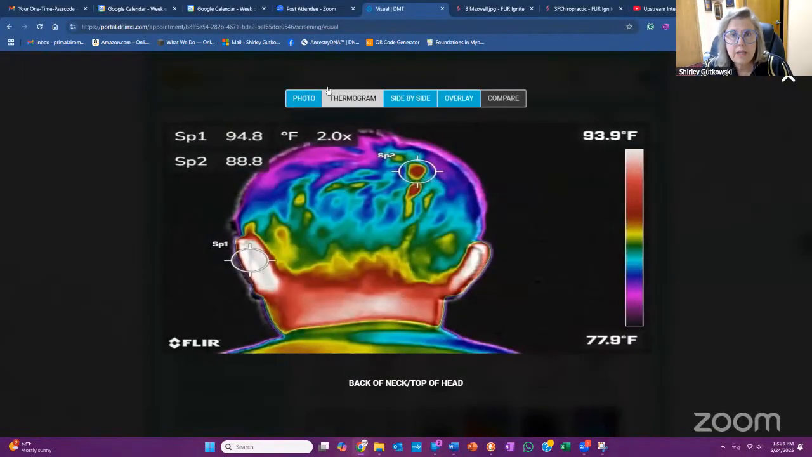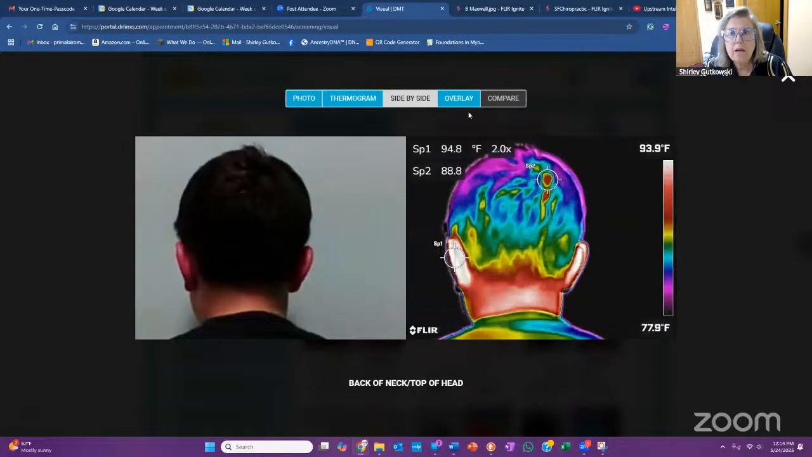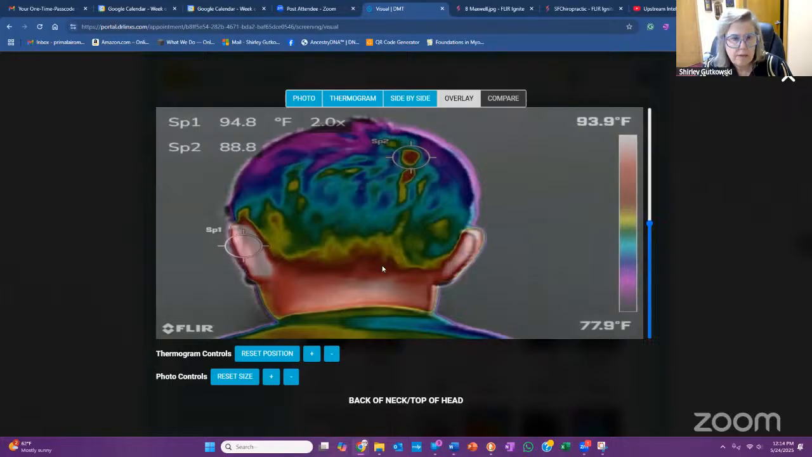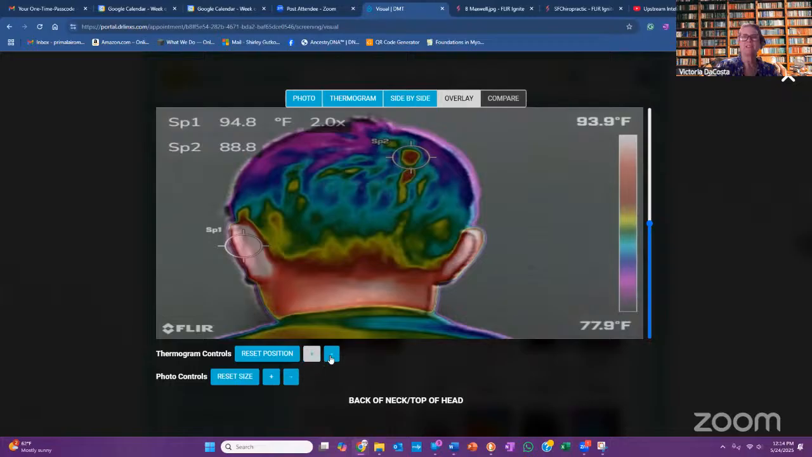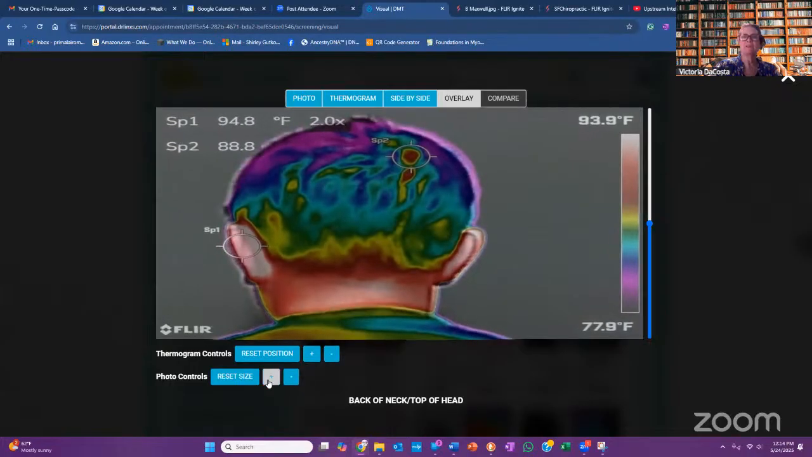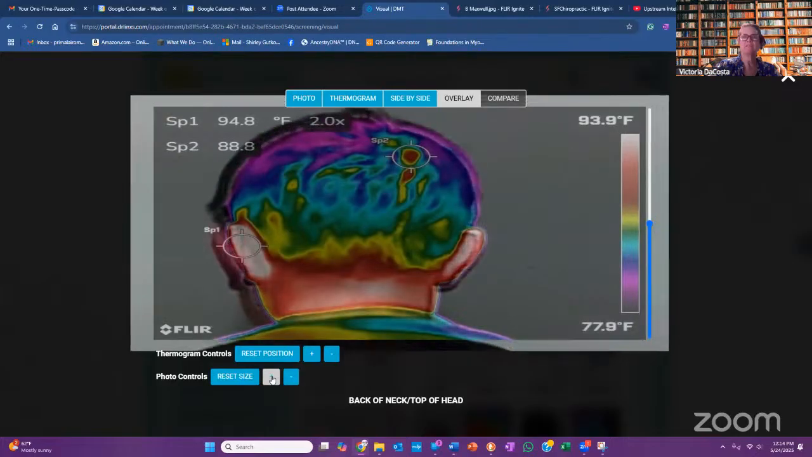So now I can go side by side, and then overlay, and they match up better. Yes. You can refine the sizes there. And then you can even take the temperature to the very far right, like you were doing in the 3D and the zygote.